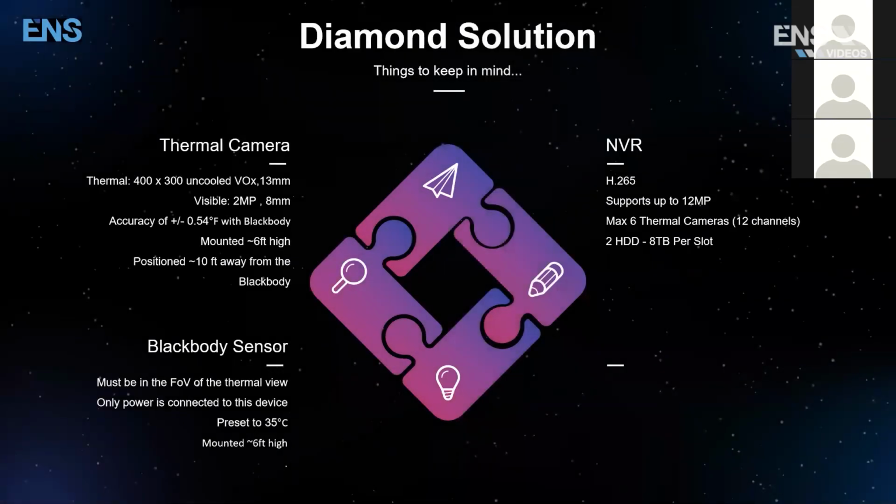Okay, just want to do a quick refreshment on everything we talked about. Thermal camera. For some of you guys, I see you're asking some questions inside the chat, which we're going to go over all of them. The thermal camera is a 2 megapixel visible lens, 8 millimeter, with a 13 millimeter thermal uncooled 400 by 300 effective pixel. Combined with the Blackbody sensor, you're going to get an accuracy rating of plus or minus 0.54 degrees Fahrenheit. It's got to be mounted about 6 feet high, positioned around 10 feet away from the Blackbody.